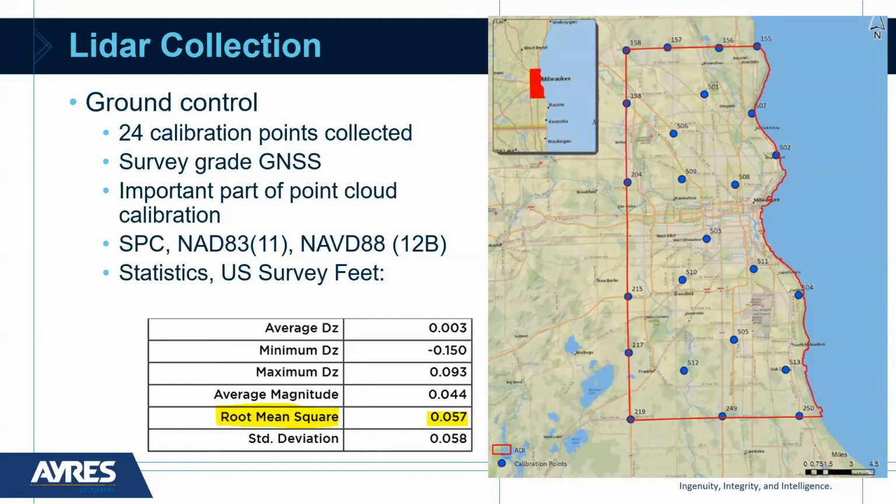And ultimately in the yellow, you can see that the comparison of the calibrated point cloud to these 24 calibration points resulted in a vertical RMSE of just under 6/100ths of a foot. And so this is the first step to check the accuracy, but ultimately for comparison, we're needing to achieve 0.16 feet in terms of deliverables. So at the calibration process, we're well on our way towards that.